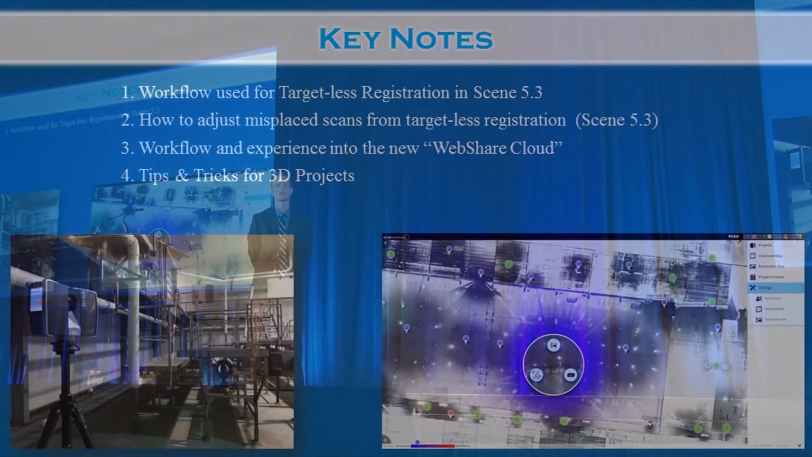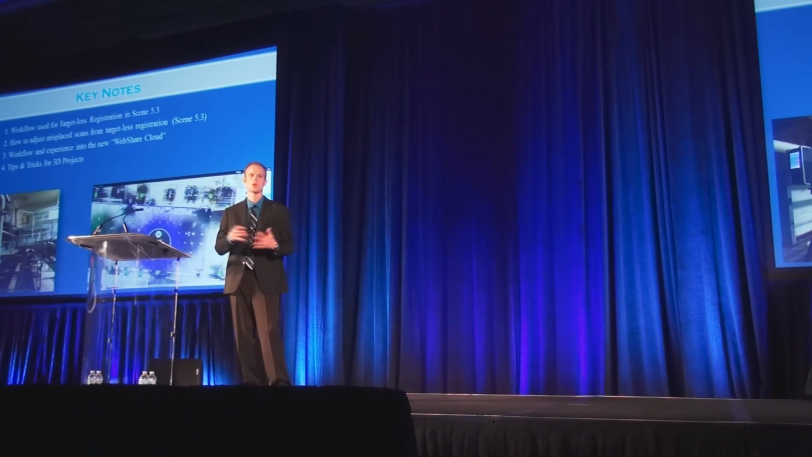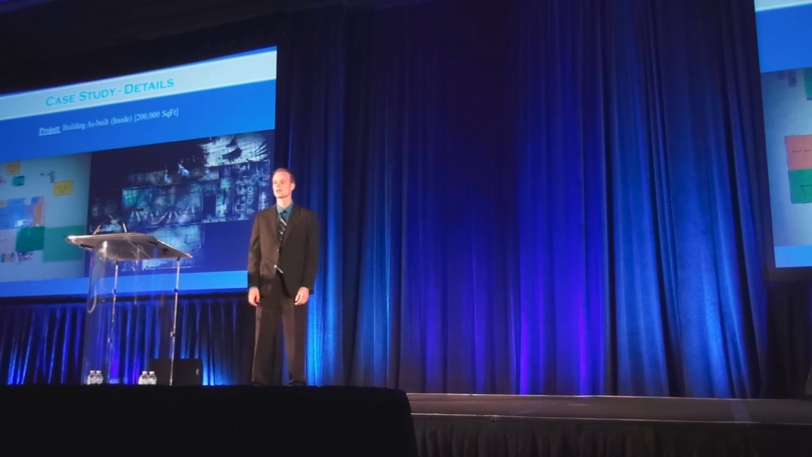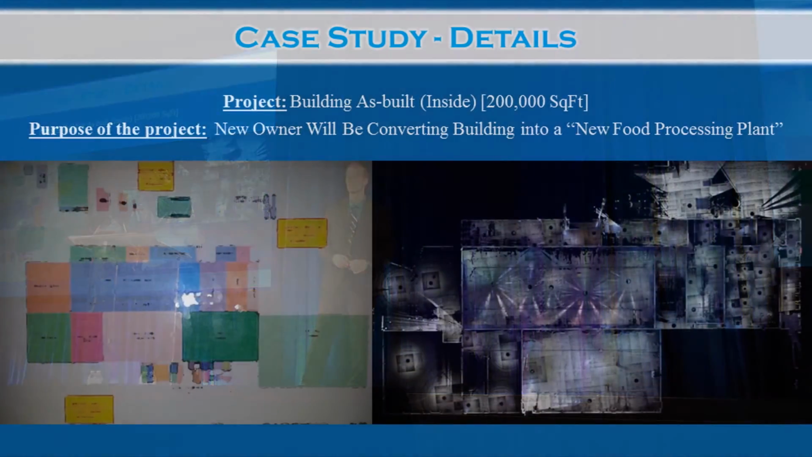And we're going to cover the workflow we use for targetless registration in Scene, how to adjust misplaced scans when doing targetless registration, workflow and experience in WEBSHARE Cloud, and some of the tips and tricks we use on overall 3D projects. So the case study we're going to look at was a 200,000 square foot building, and it was